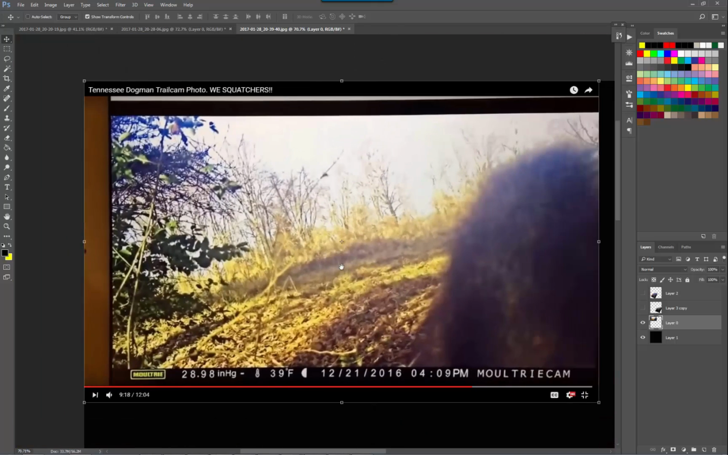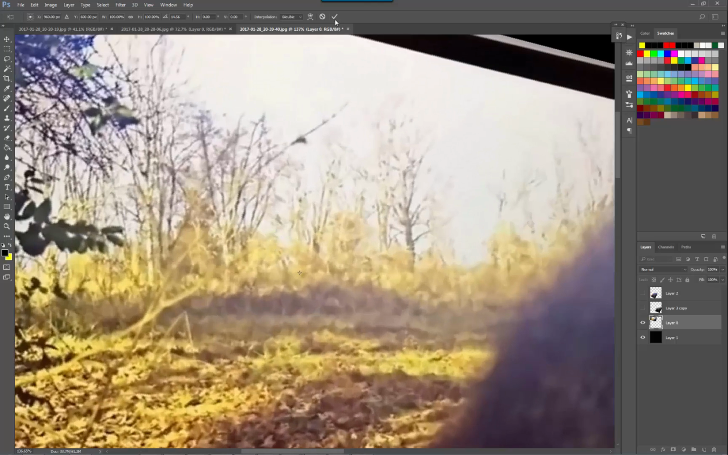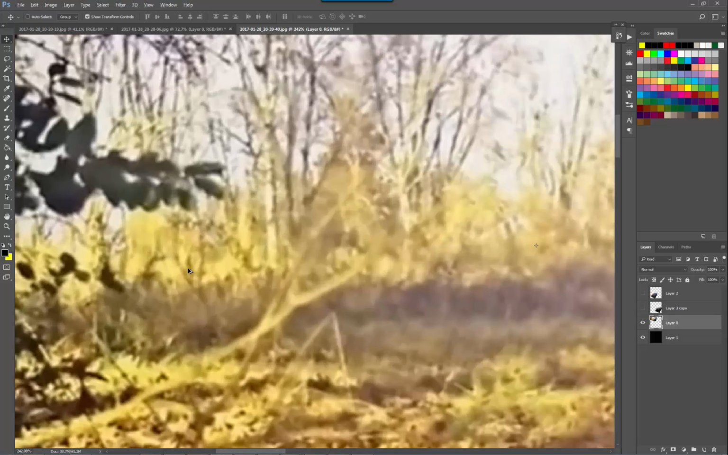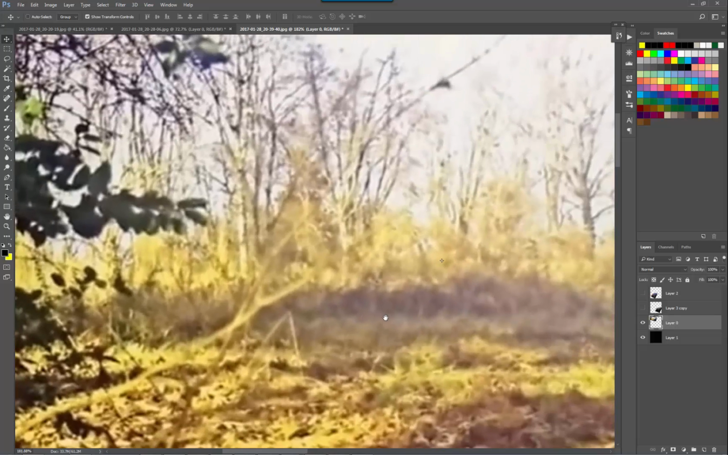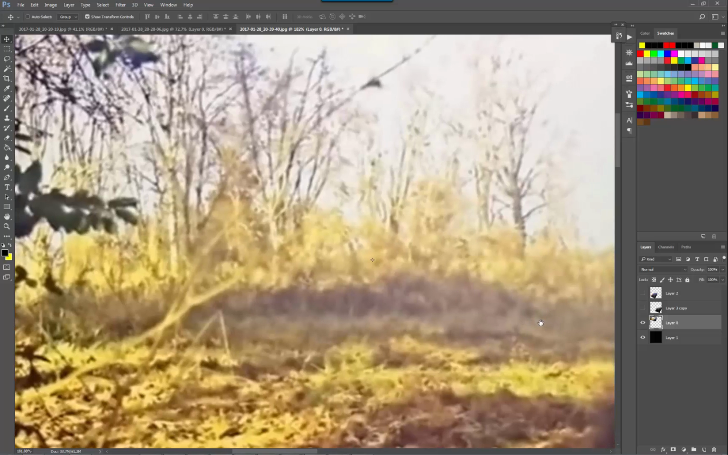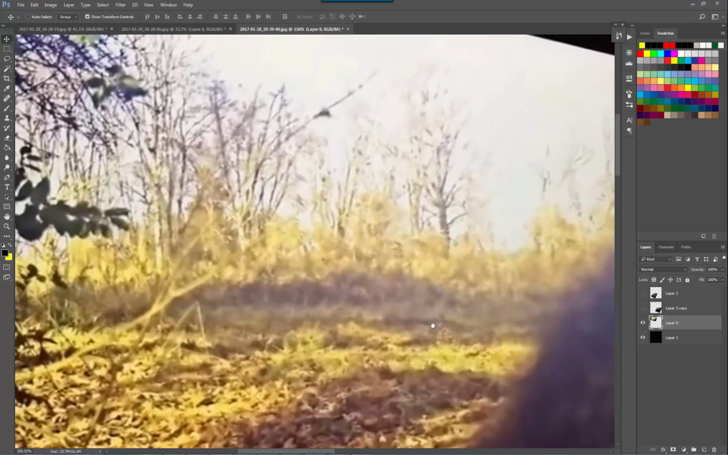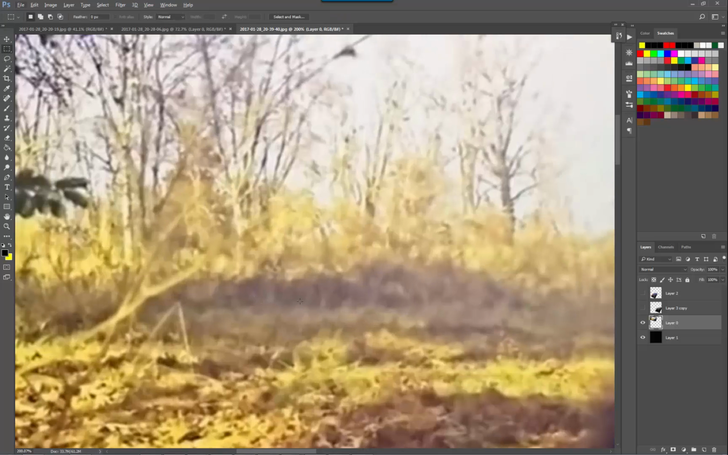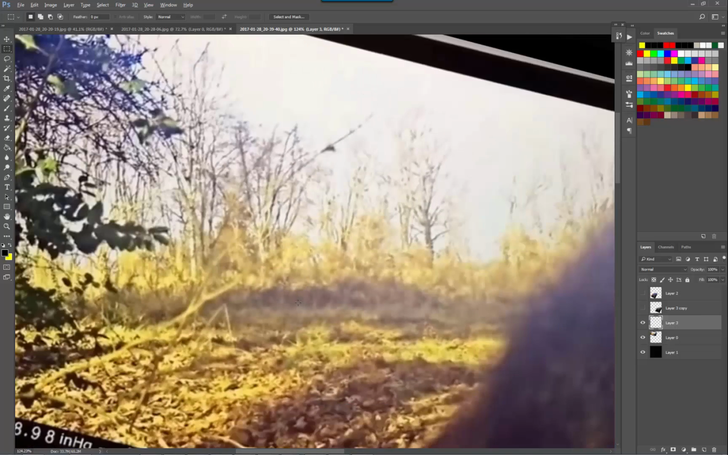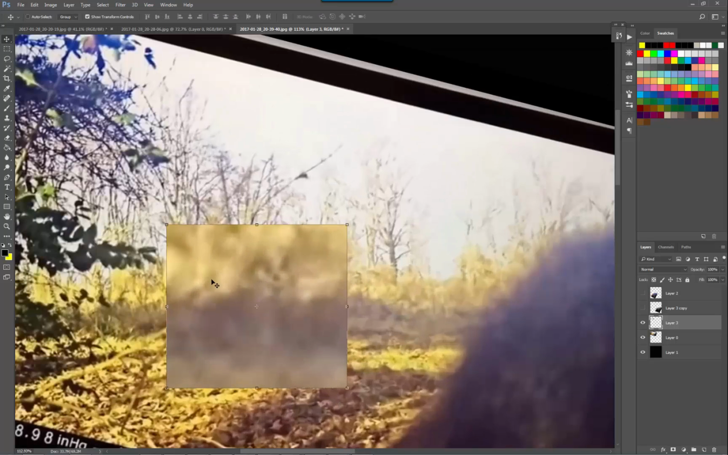Always helps to straighten things up. I always think where there's one, there's always two or more. Sasquatch or Dogman, whatever. They hardly ever go around on their own. This is interesting. That's potentially something there.